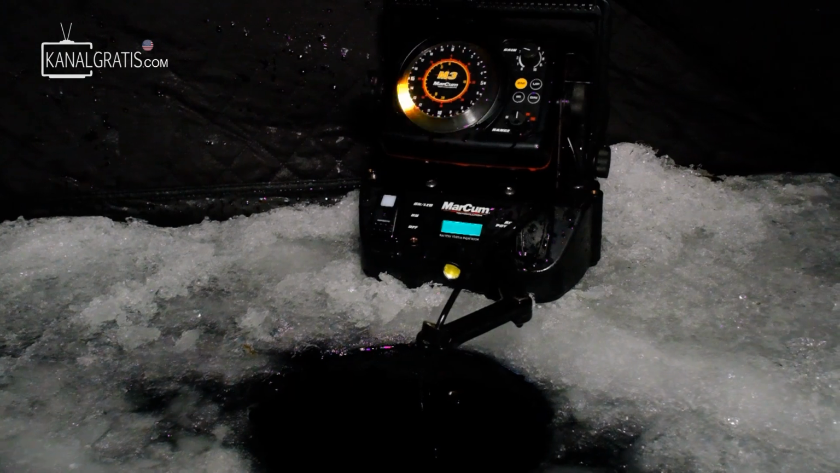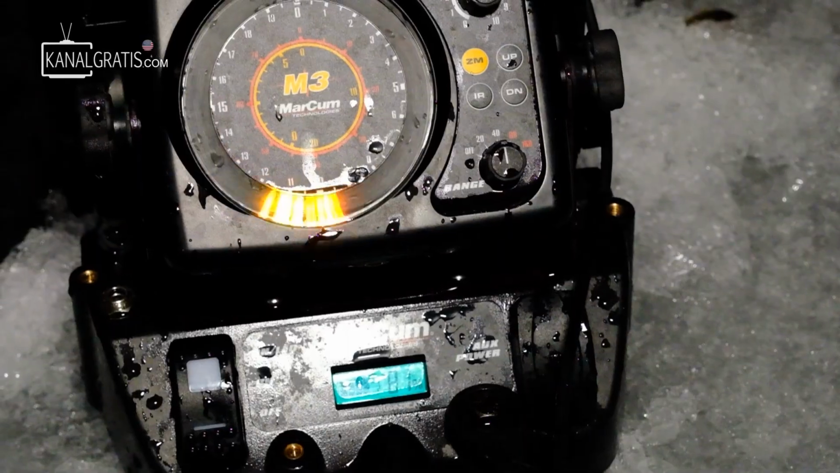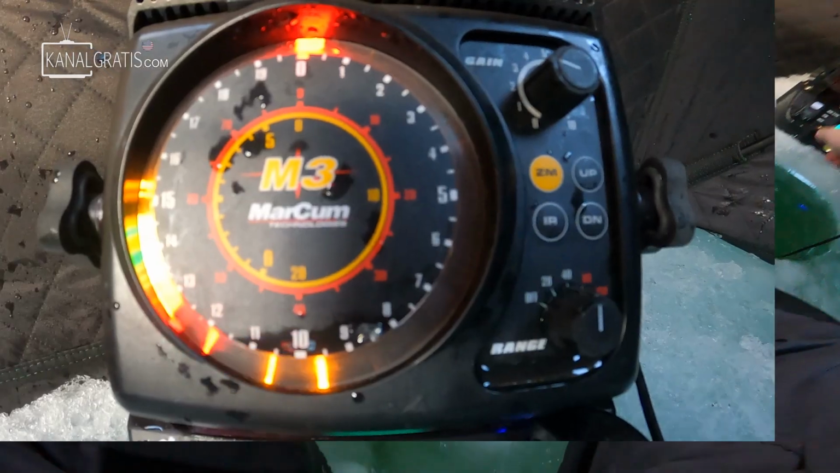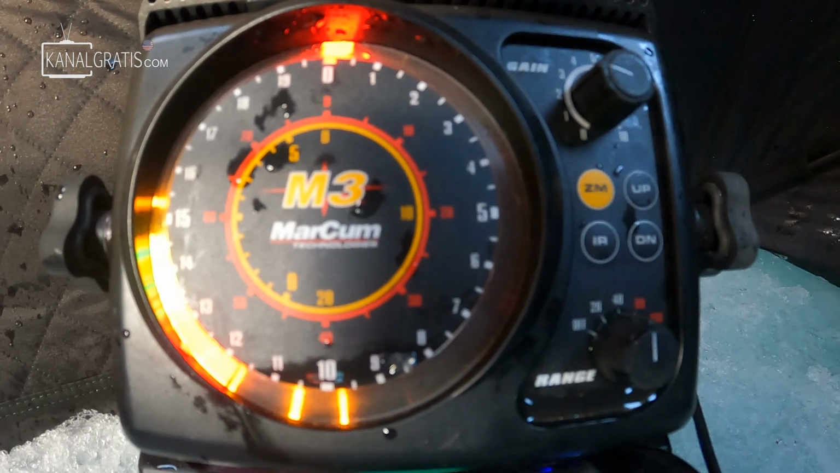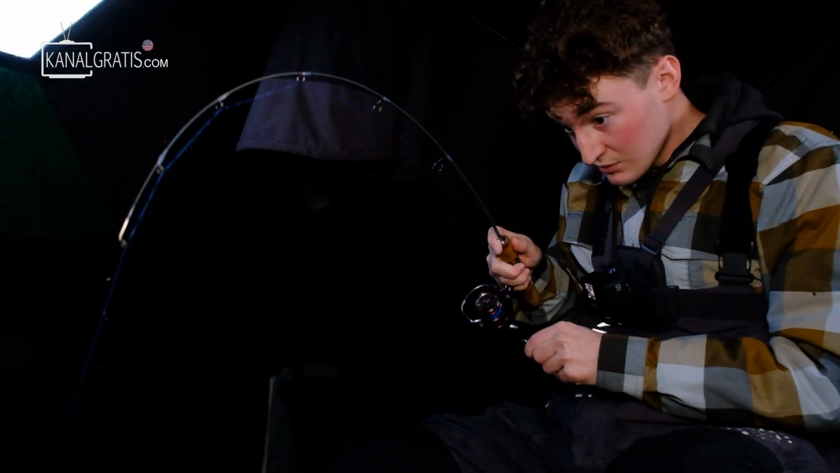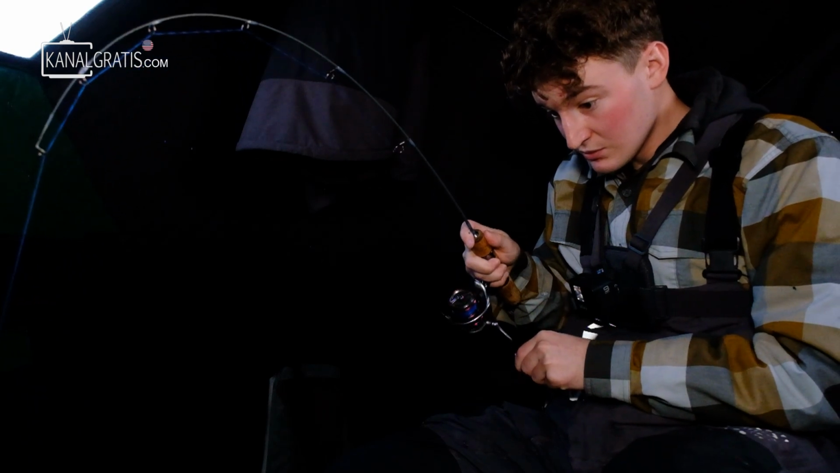So one of the extra camera angles that I have going right now is on my electronics. The way a flasher works is really quite simple. You have bottom right here. These orange flickering marks are fish that are down there. Now this might be a better fish than that first pike that I kind of caught.